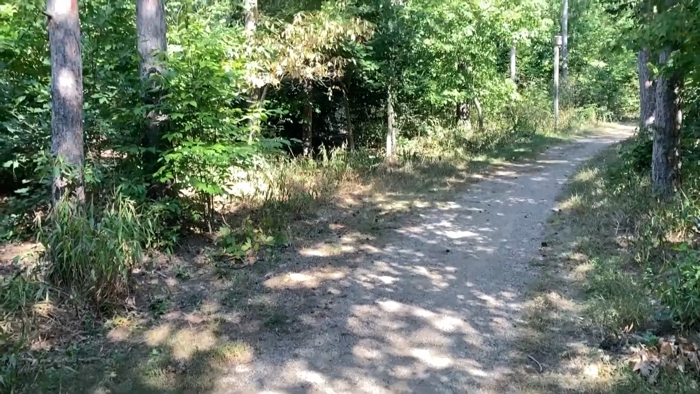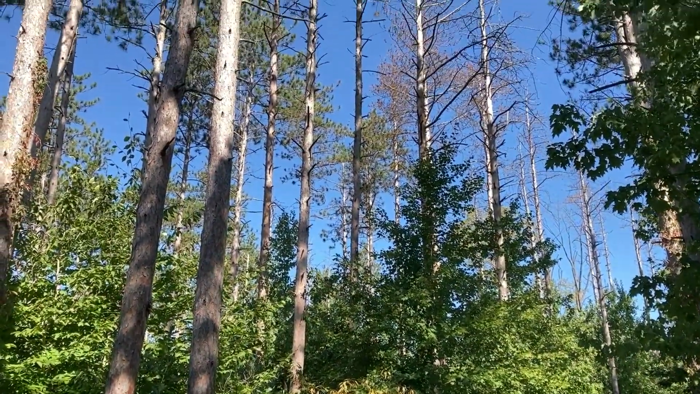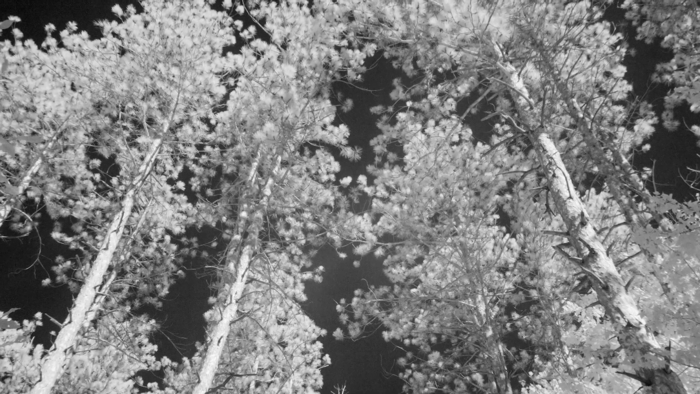Now, speaking of leading lines, when you see tall trees like this, you immediately look up. And that's how leading lines work. Your eyes follow them wherever they go.